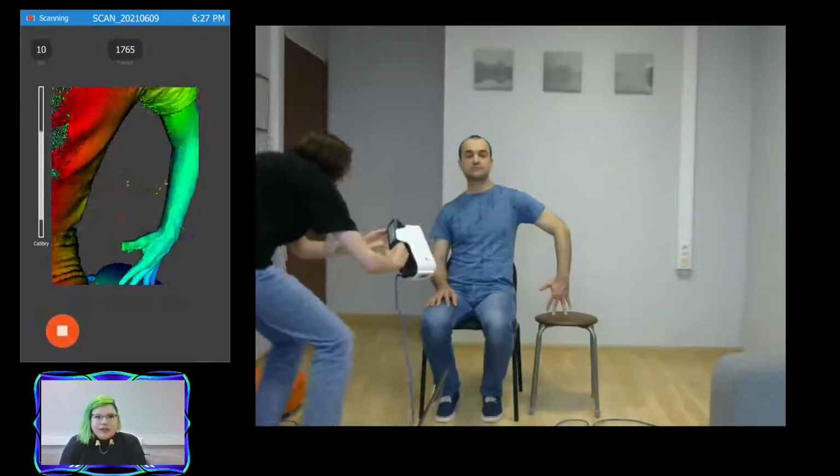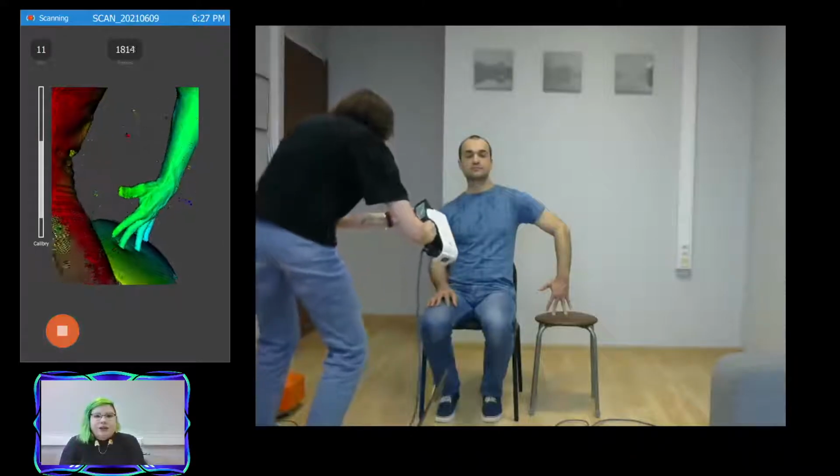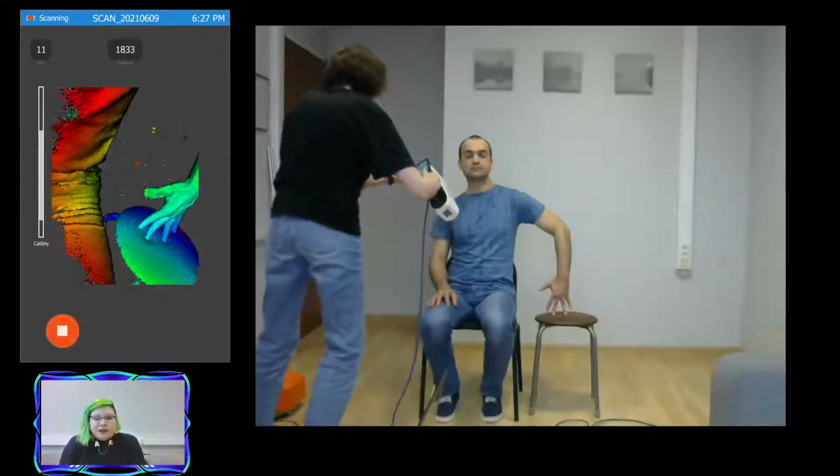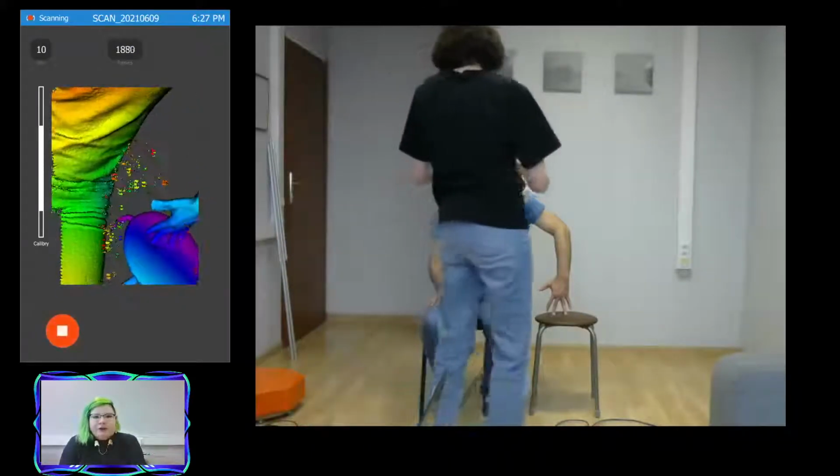As you can see, when you're scanning, please make sure to tilt the scanner to get underneath the arm and to get into all of those crevices, so you always have enough data in a thick mesh from all sides.